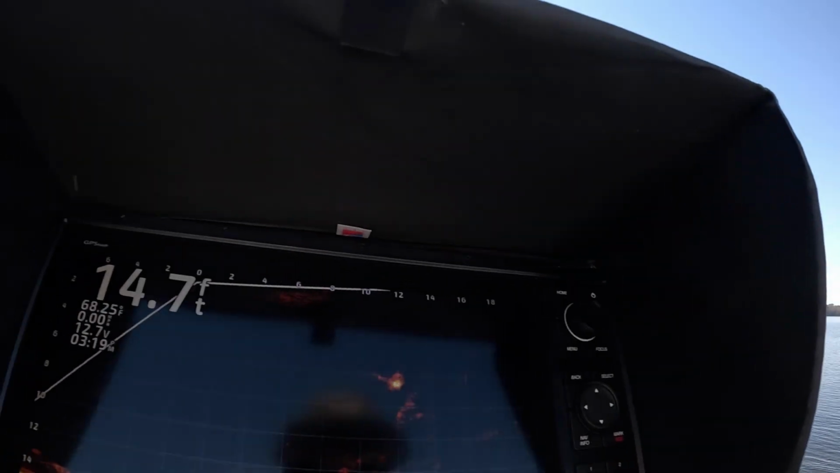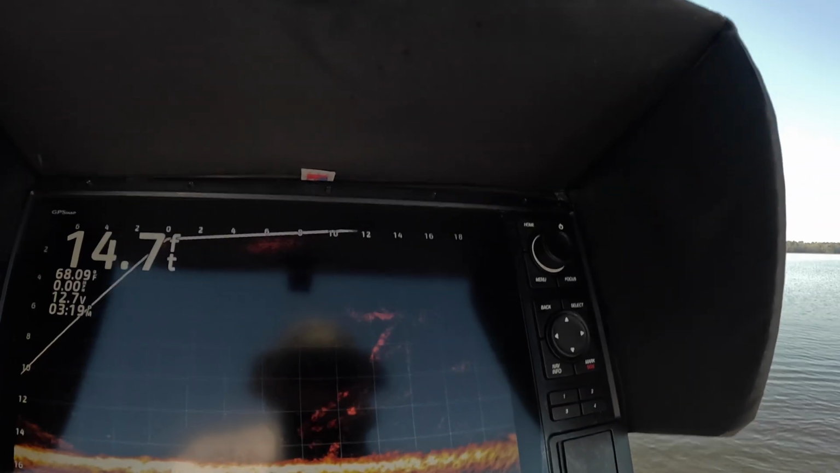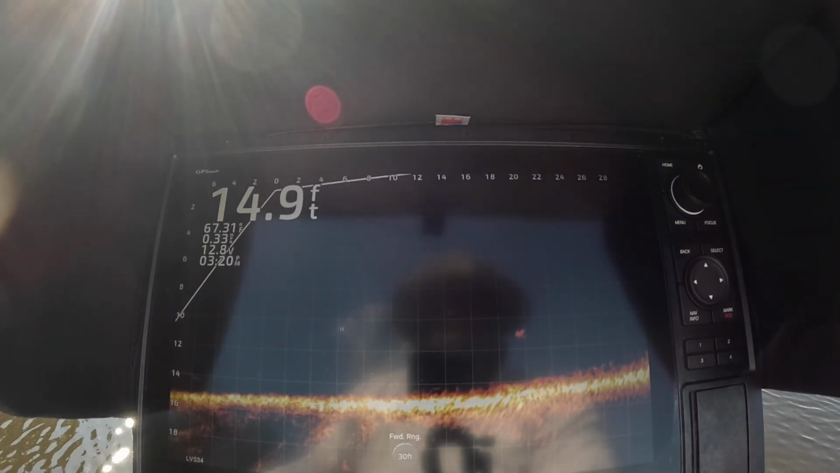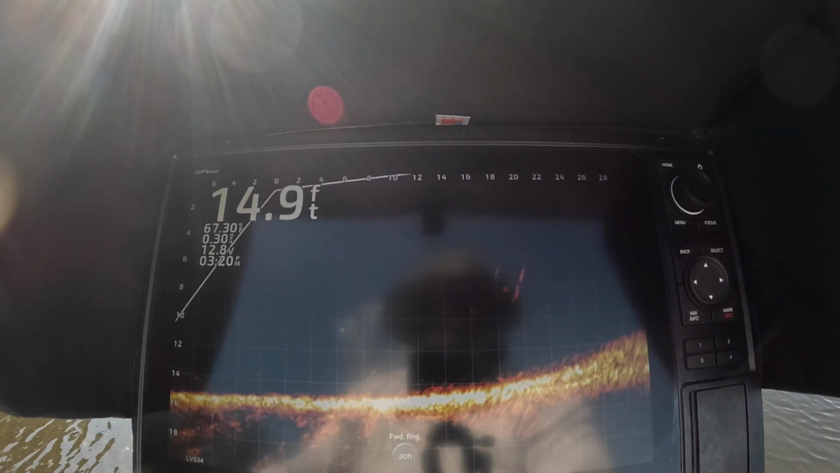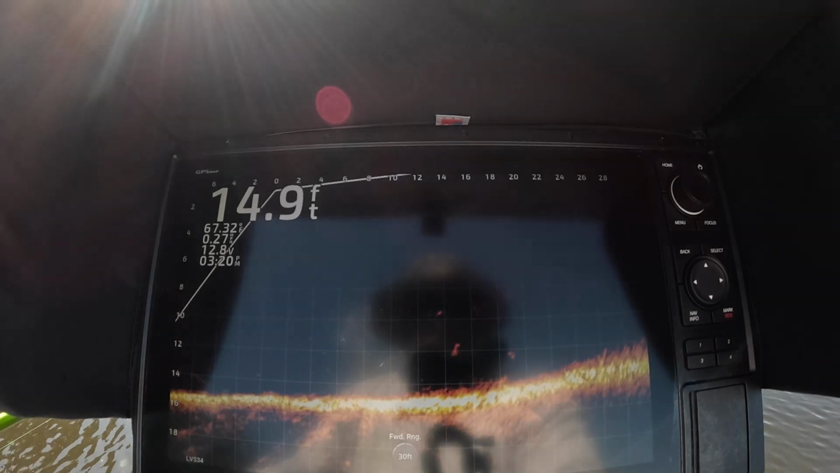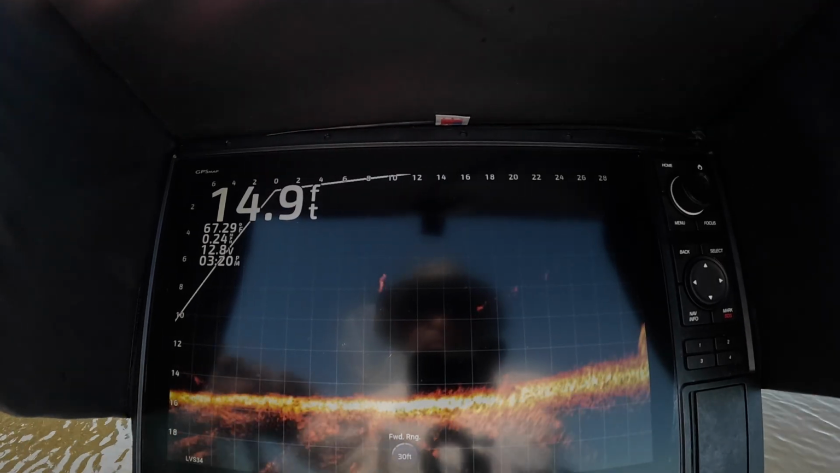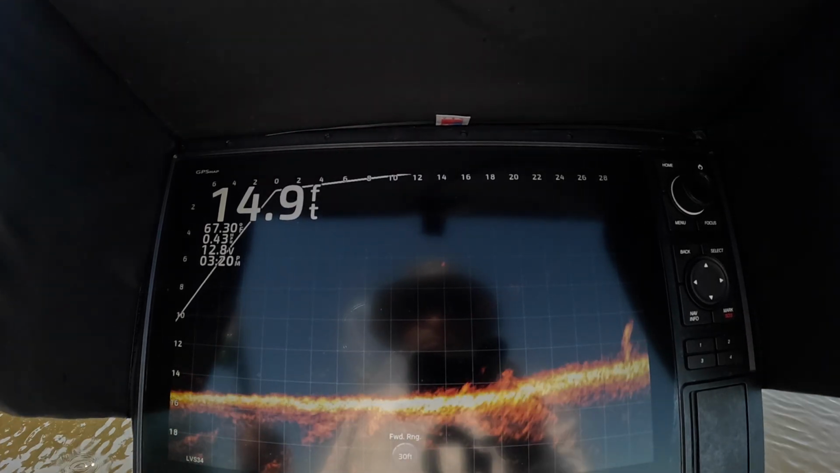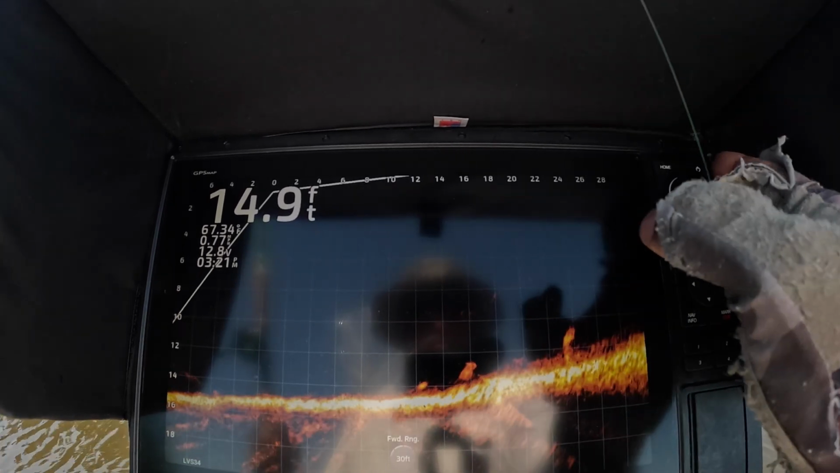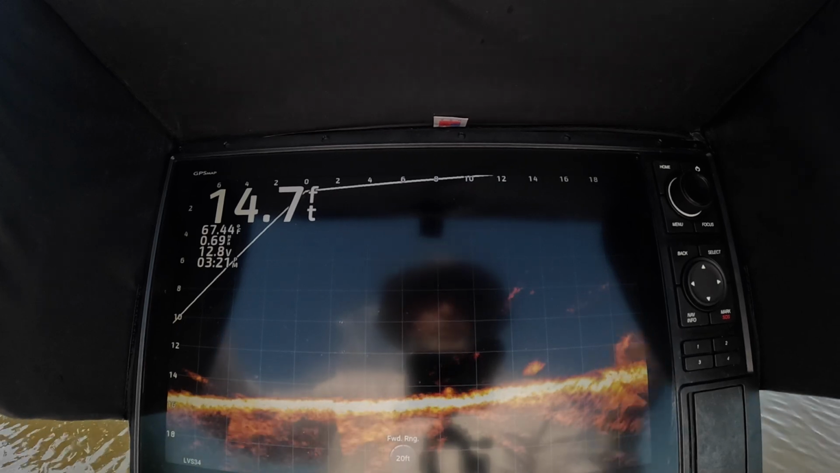We got it going back down. See? Right there. Going back down. Another big chunk. It's hard to tell. The only way to find out, drop a jig on her. That may have been the same fish that I just released. You know, on live scope, they all look the same. But I'm going to find out. Maybe she wants to eat twice.